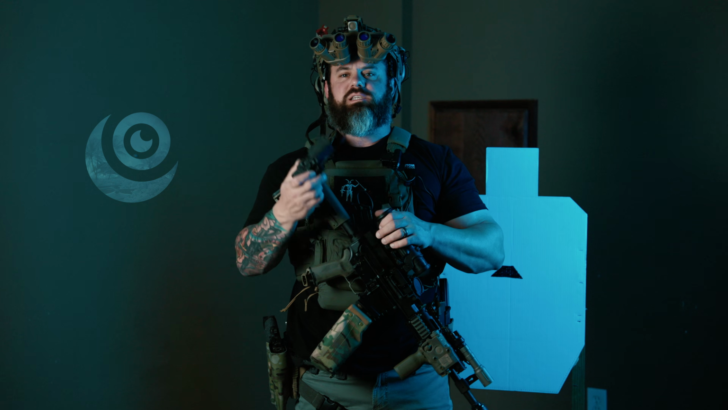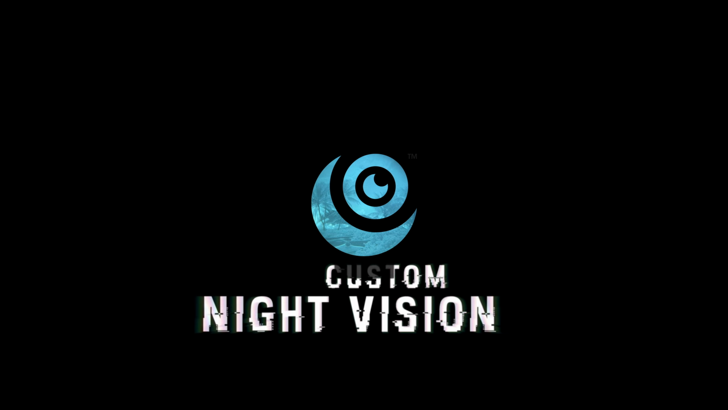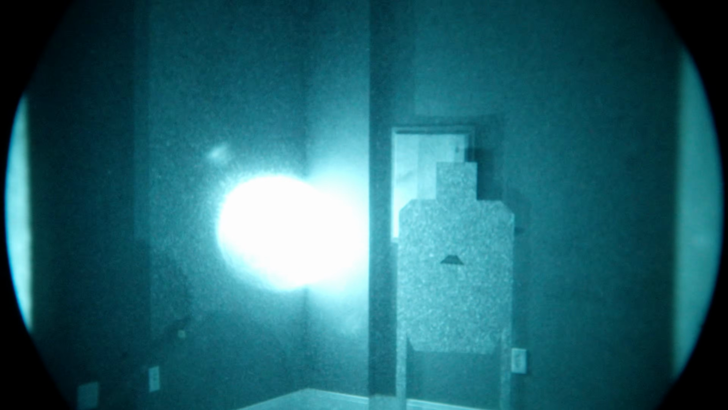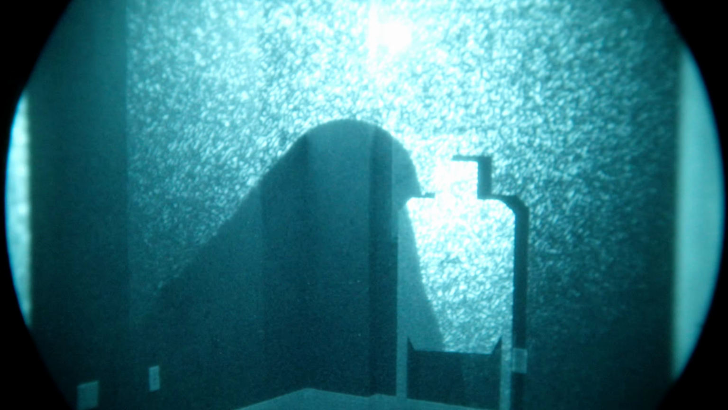Let's cut these lights off and see what this thing looks like through night vision. Before we get to the BOSS XE, the first laser I want to show everybody, just for comparison here, is a full power PEQ. So PEQ-15, this is with the laser all the way open, diverged. This is the full power setting. I'm going to now close the diffuser cap from Villain Weapon Systems. I don't even have the original diffuser cap, so this is what you get.